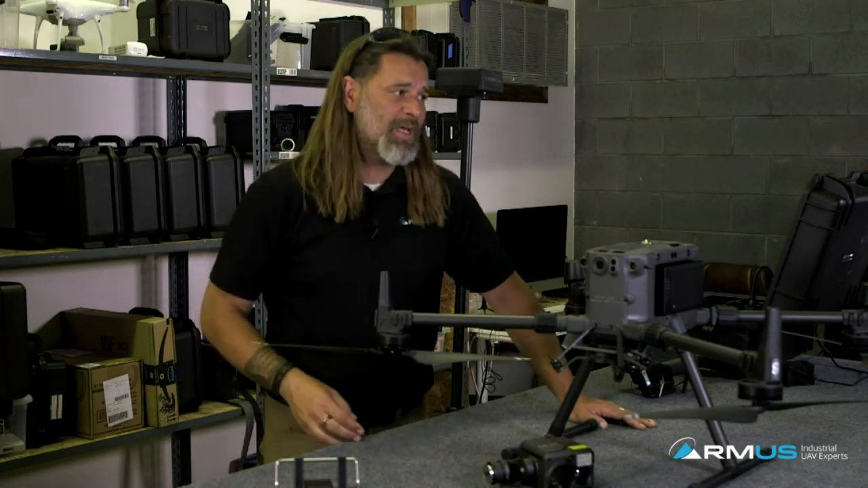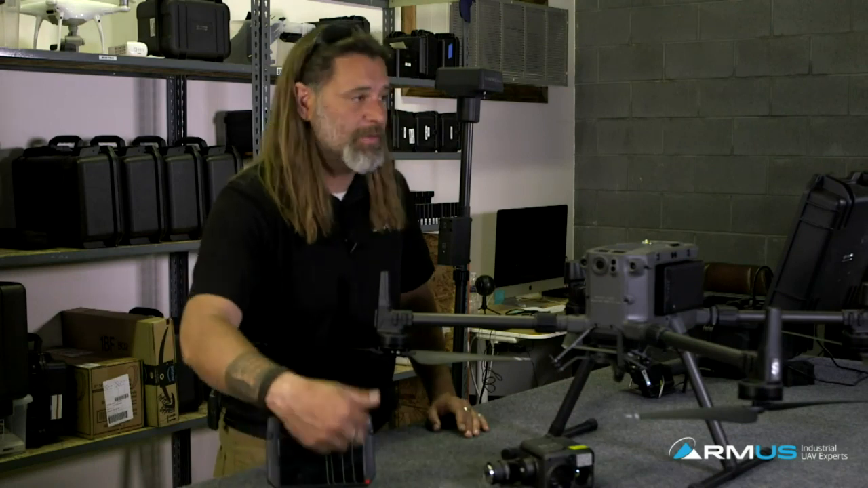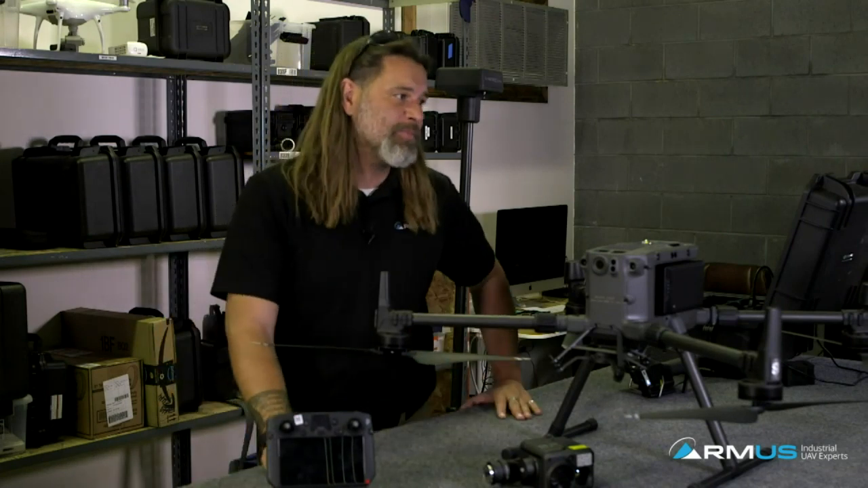Yes, but keep in mind that it likely is still going to all show up here. You can't remove the compass and everything else. That's just your output of the HDMI.